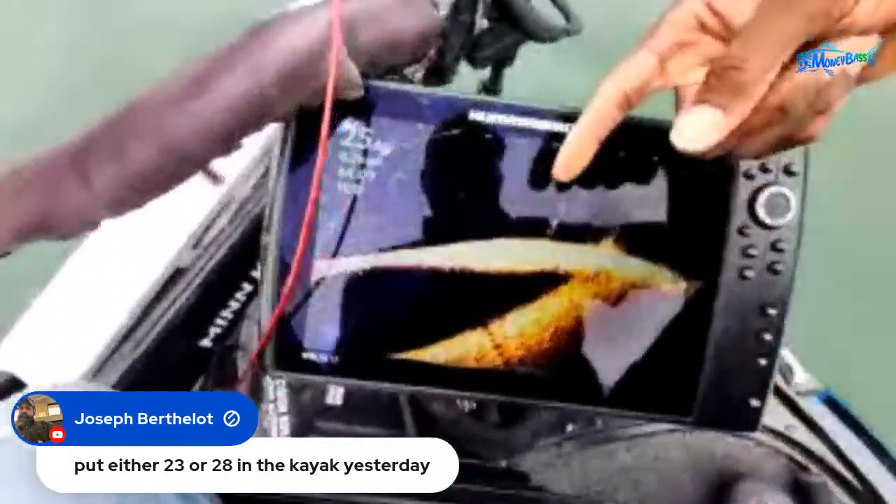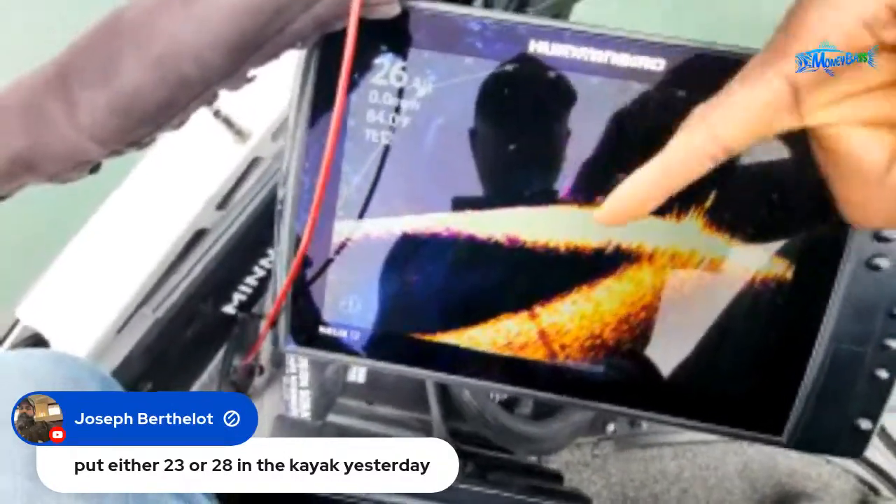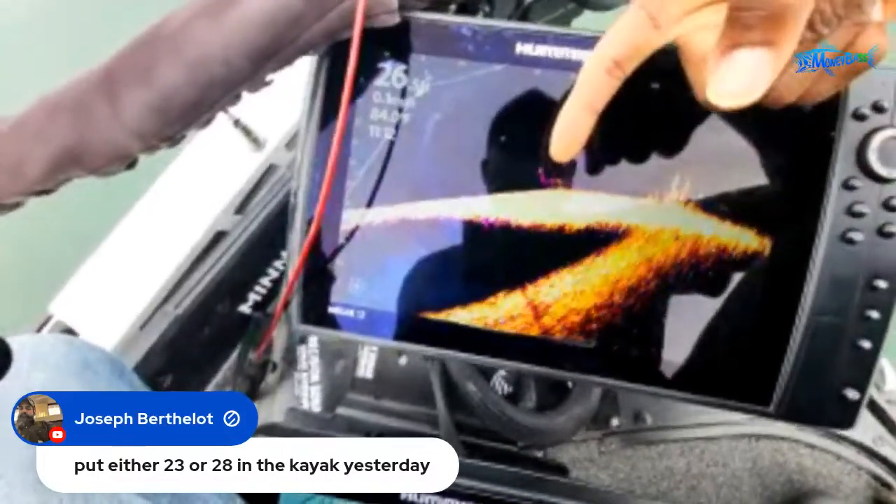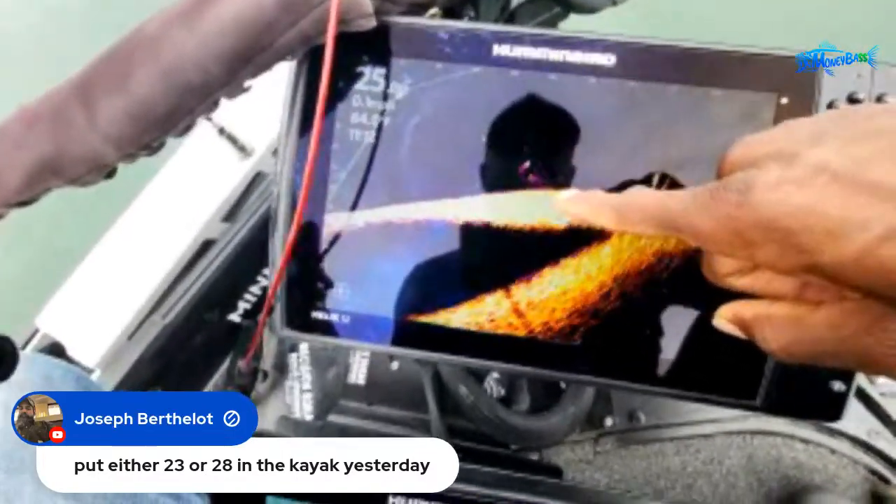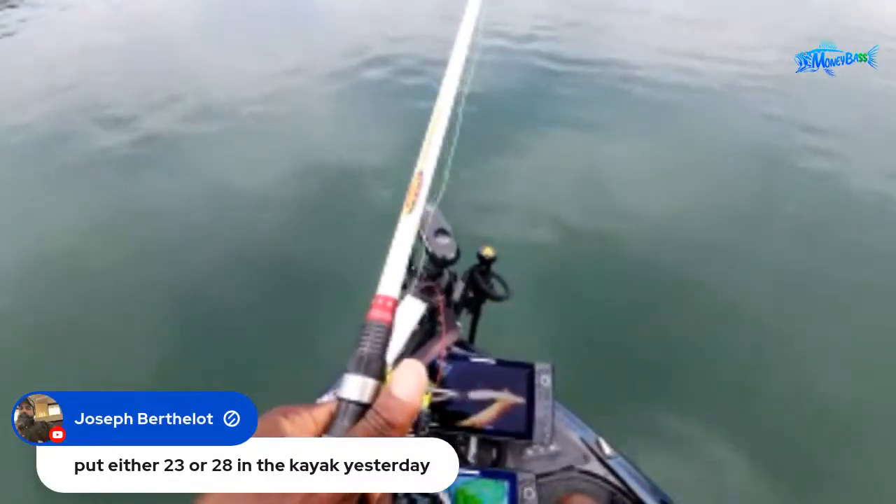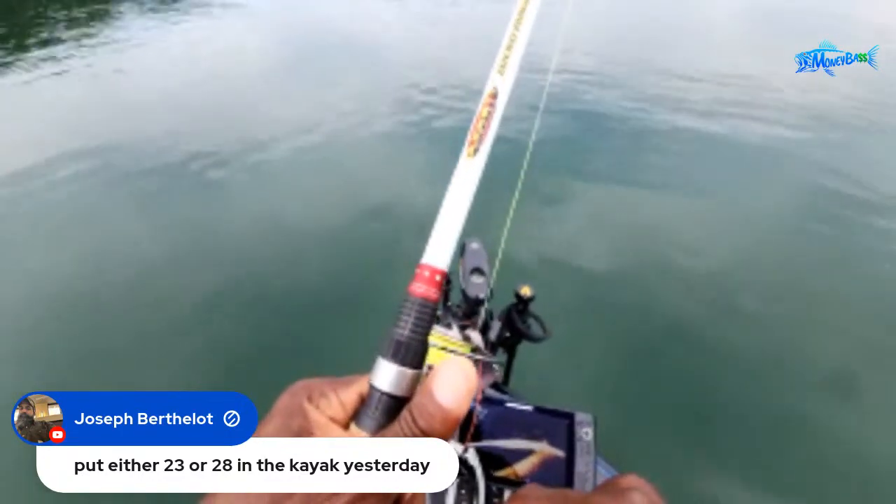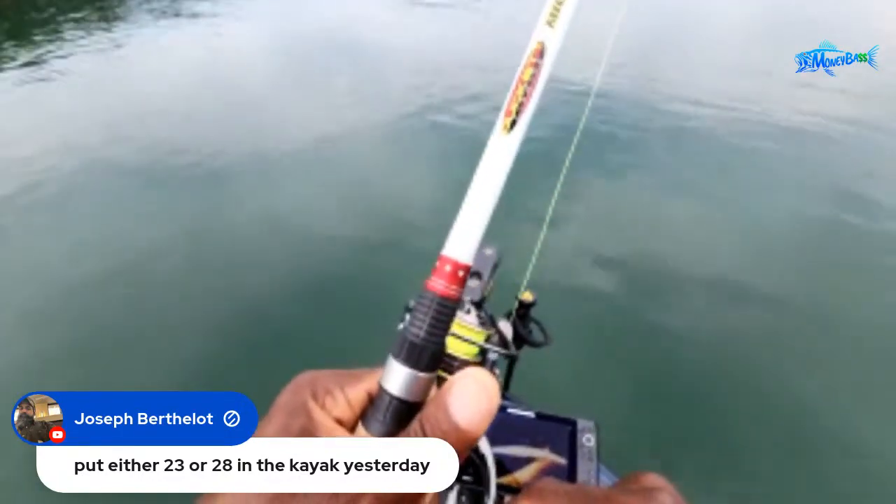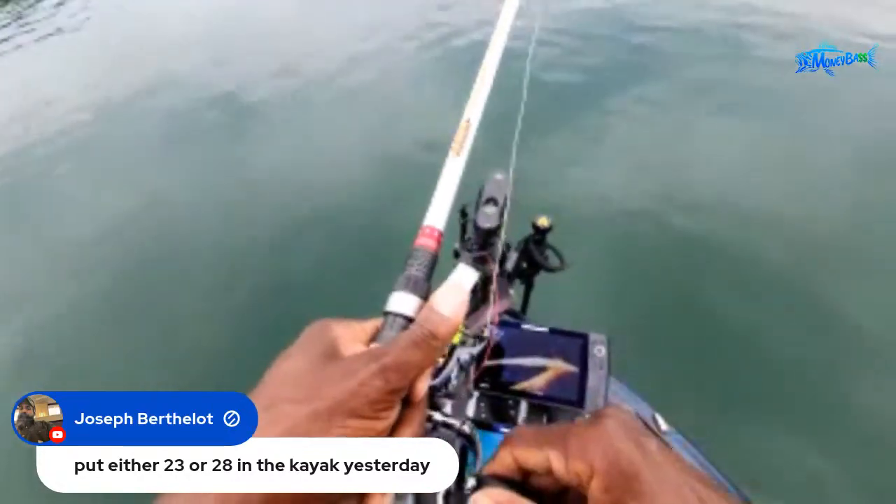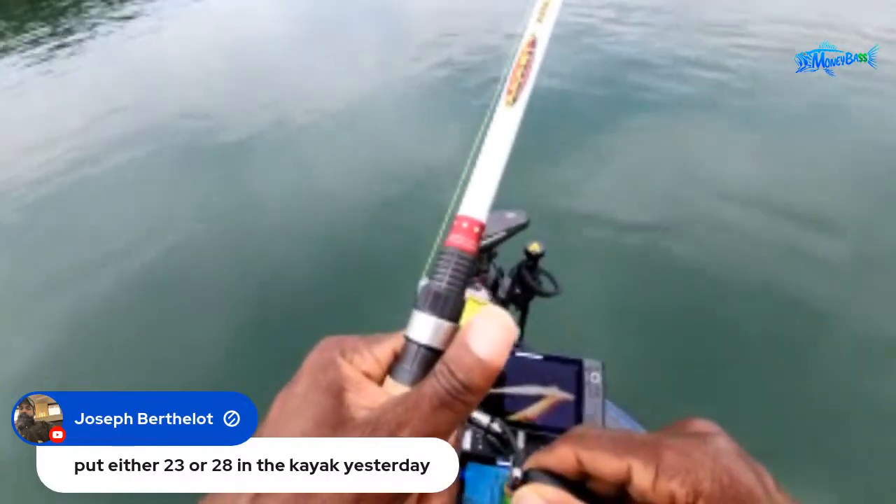All right, so check this out. This fish is suspended. Can you see that fish going down towards that bait? So my bait is right in here somewhere. It went down towards it and it came back up. But there's some other fish down there looking at it. They're just not taking it. Yep, not taking it, guys.